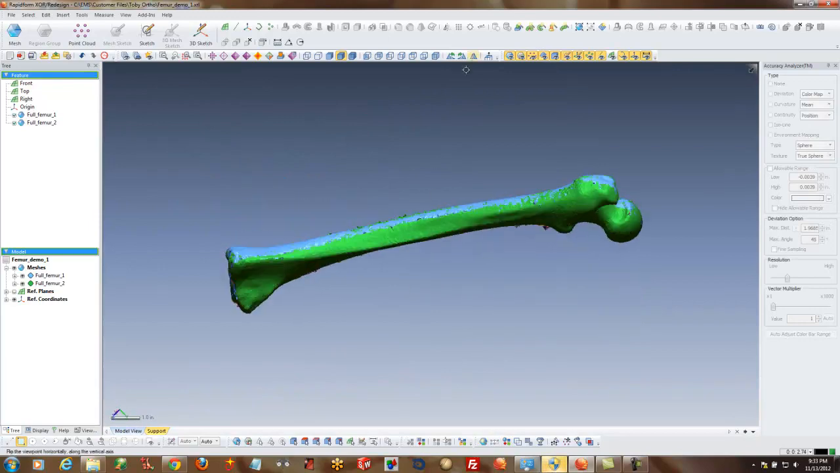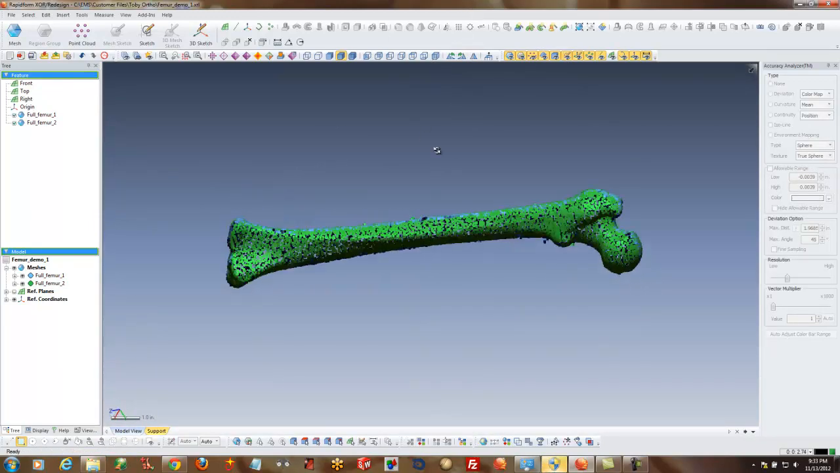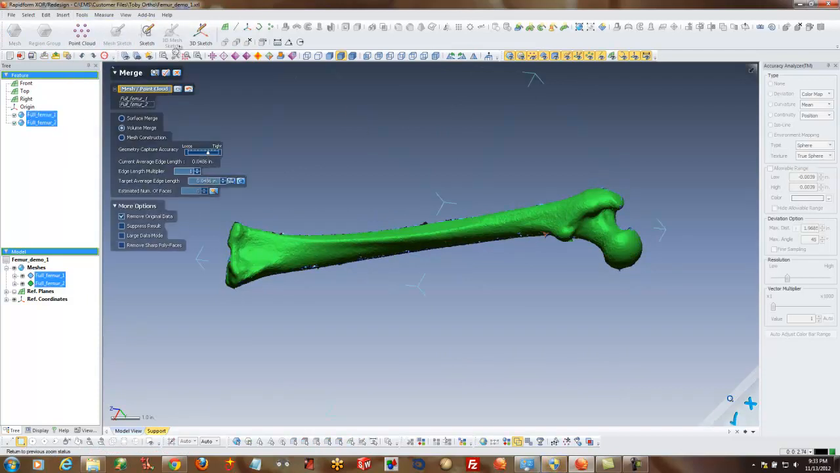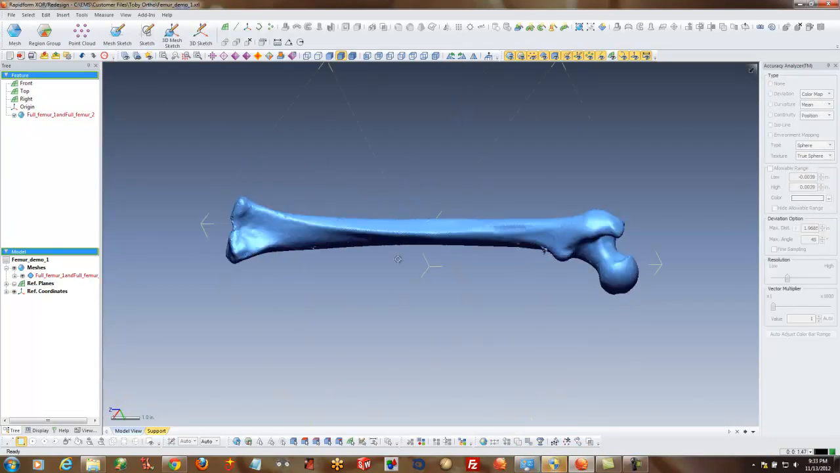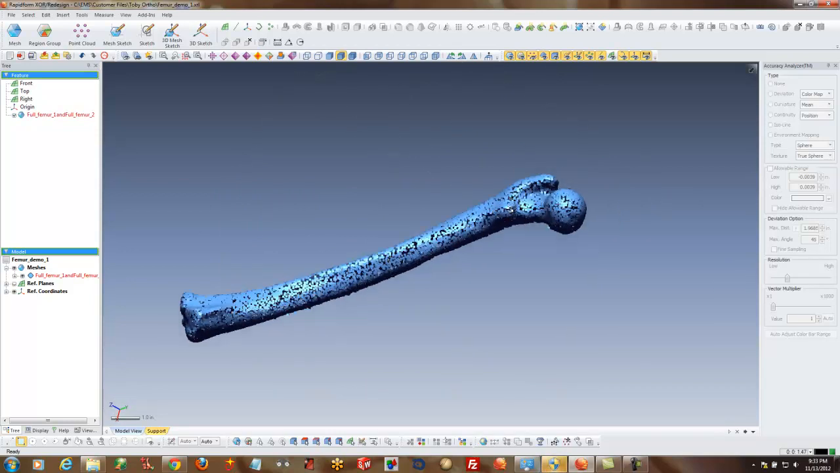So right now there's still 2 separate sets of scan data, as you see here, but they're lined up. So the next thing I'm going to do is go ahead and merge them together, and just select them both and hit merge. So what that's going to do is now turn them into one set of scan data. And you can see a couple little holes, some rough spots.